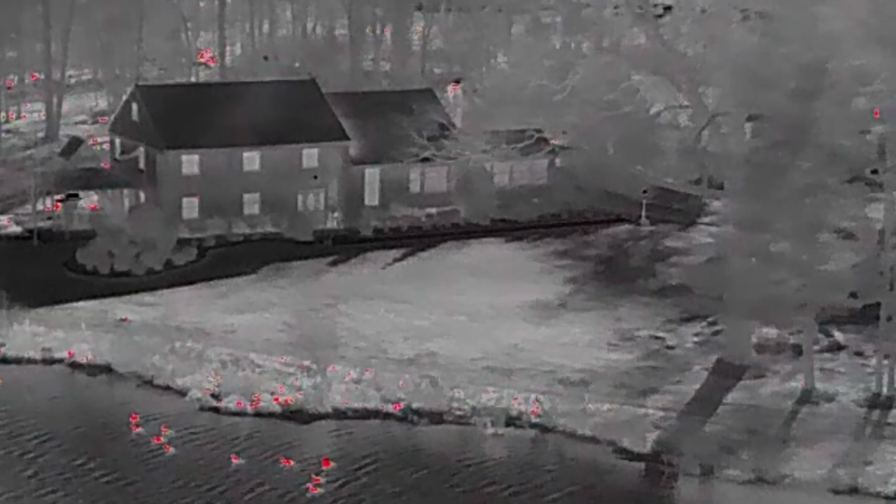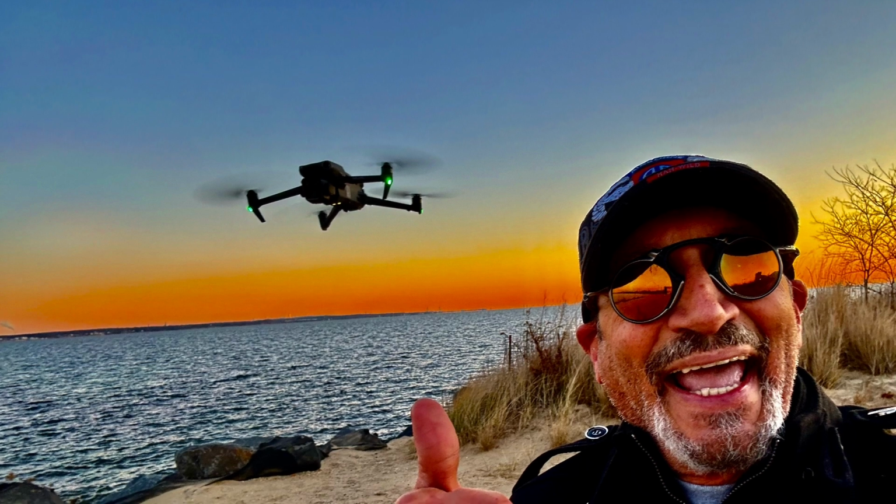All right, so thermal imaging is a pretty interesting thing, and we're going to be experimenting with it once we get the aircraft fixed. Yeah, it's got to go to the shop.